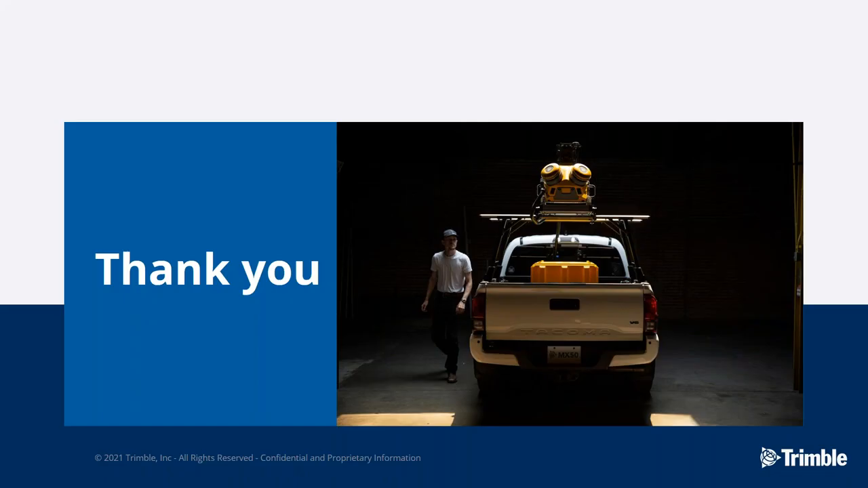Is there a pavement condition indexing module available, or do you know if the point cloud can be imported into third-party PCI software? Would you like to answer, Peter, or shall I go ahead? You go ahead. In Trimble Business Center, we don't have that module or functionality available yet for MX50 data, for mobile mapping data.